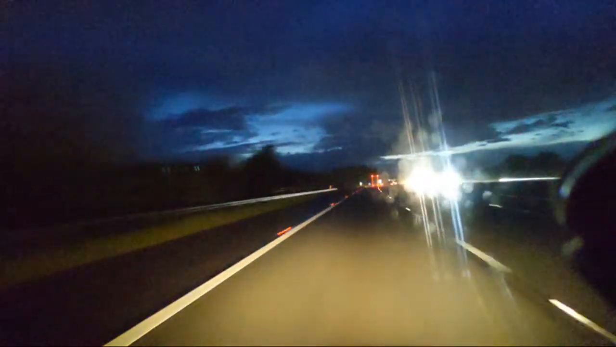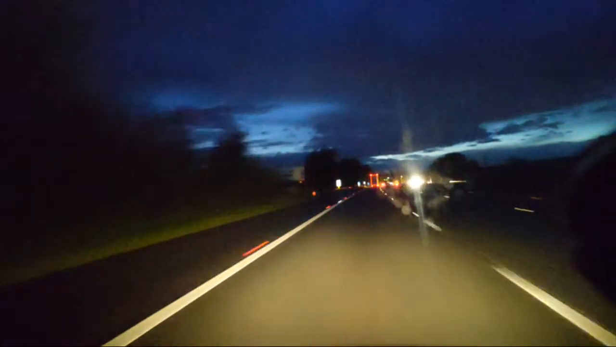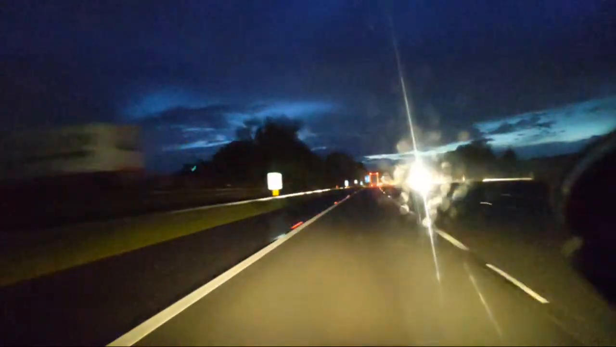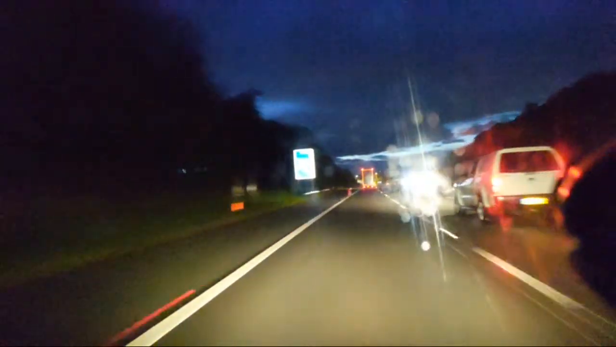Anyway, we're catching up with this other articulated lorry. Hopefully, whoa, these two cars are catching up with me, and they were nowhere a minute ago. When I overtook that last lorry, nothing was behind me. Kidding me?